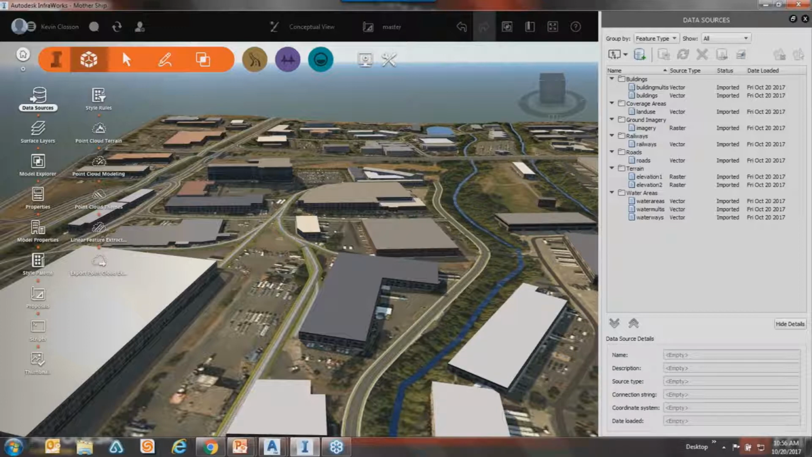But the data source, you'll notice this is over here, similar to the map workspace, although it works and behaves differently, but similar to the map workspace within Map 3D. And this is everything that's brought in. You can see that there's buildings, coverage areas, ground imagery, railways, roads, terrain, water areas, all these different things.